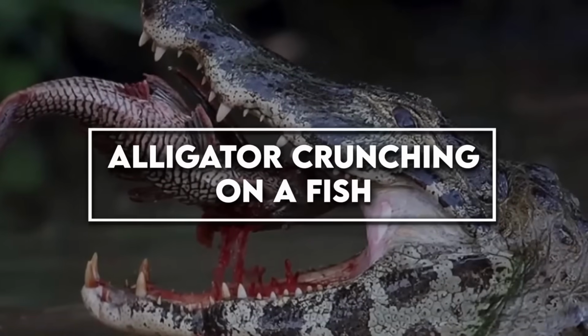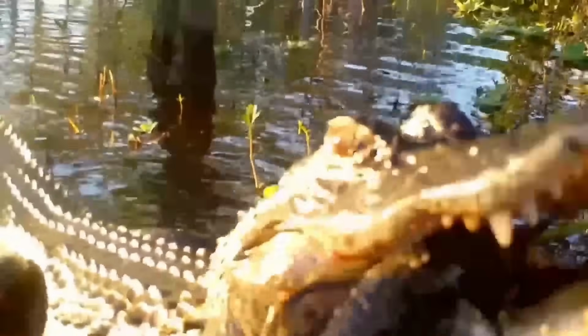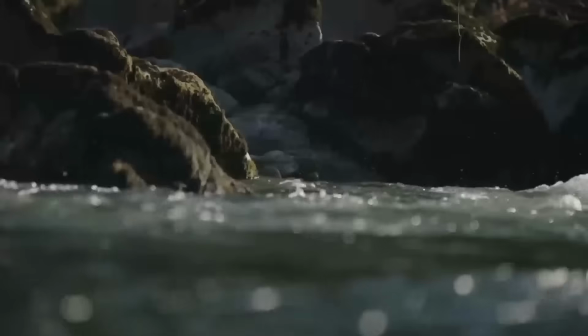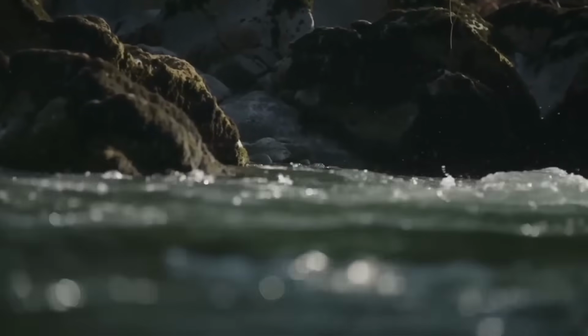12. Alligator crunching on a fish. We bring you truly epic and jaw-dropping footage of an alligator caught in action. As the camera rolls, we see a tranquil gator hole surrounded by lush vegetation. The water is still and calm, creating a peaceful and serene environment.